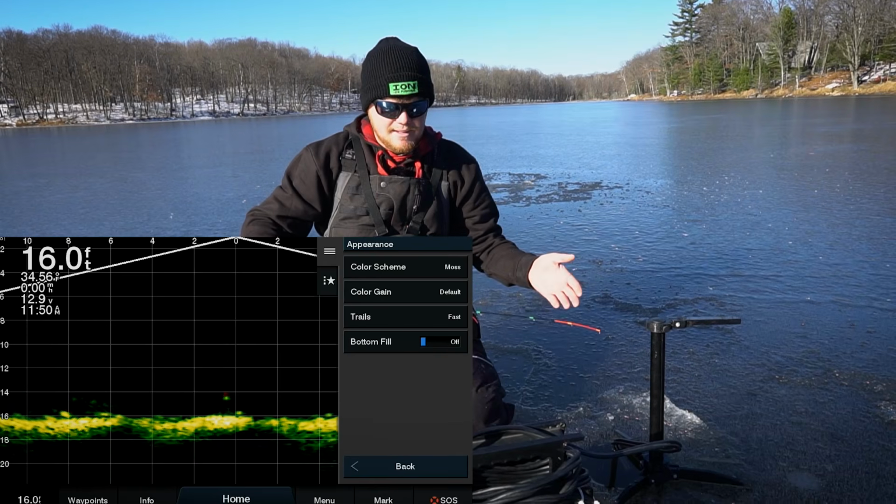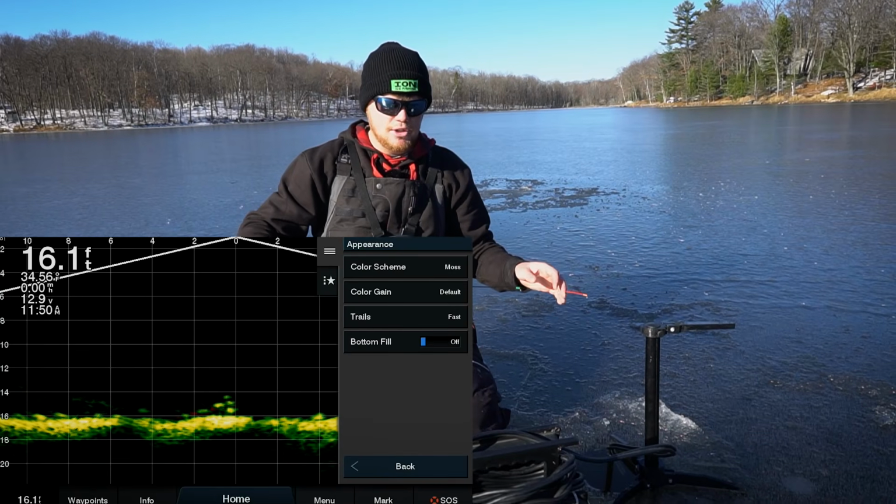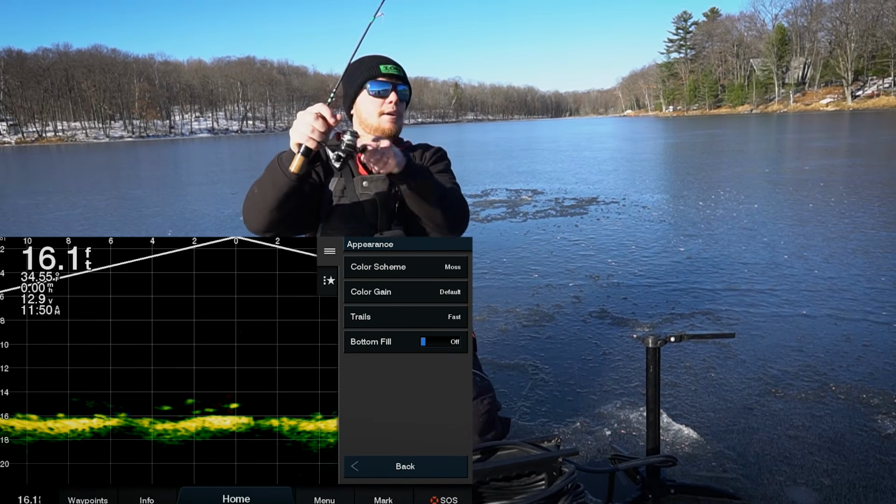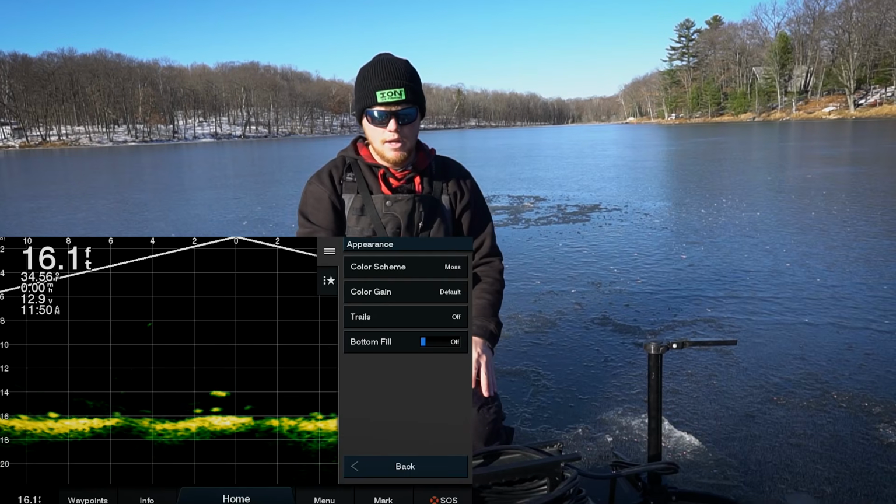And honestly, I don't keep it on there because I think it's just more clutter on the screen that I don't need. I like to be able to just see my jig and see the fish. And right now we got a fish coming up to us and we caught him. It feels tiny. So that's basically what trails is. I keep that off. You can choose to keep that on or off, whatever you'd like to do.